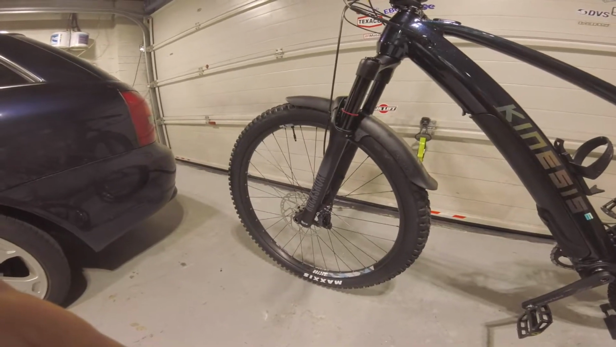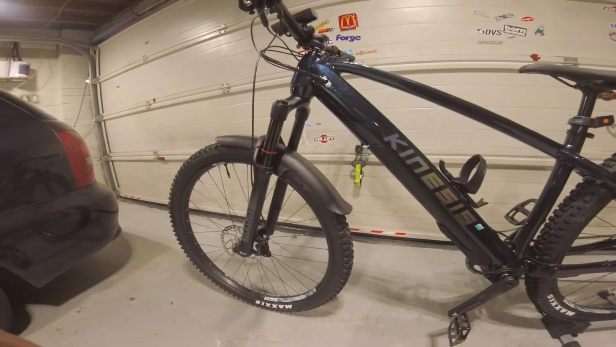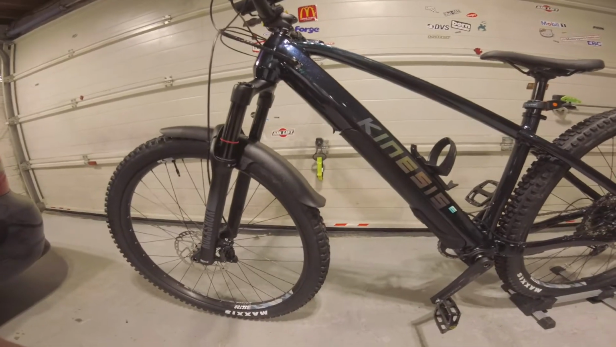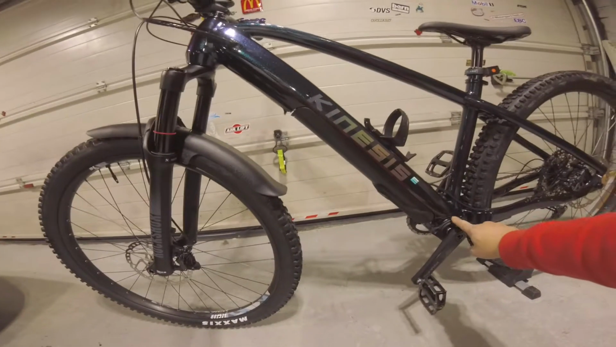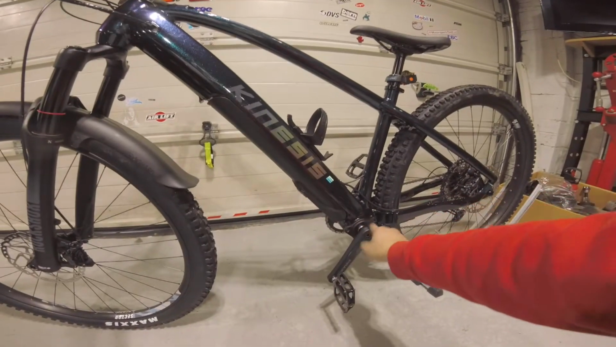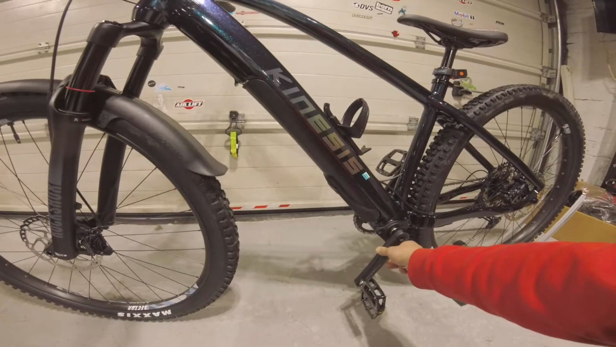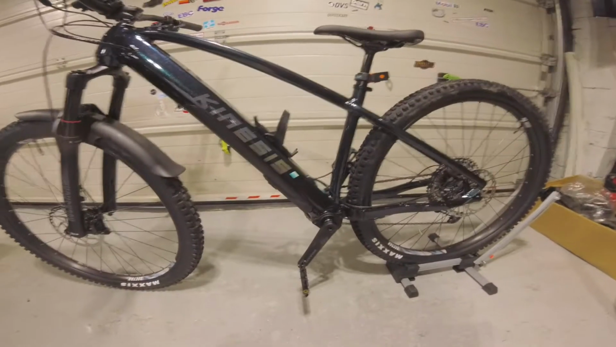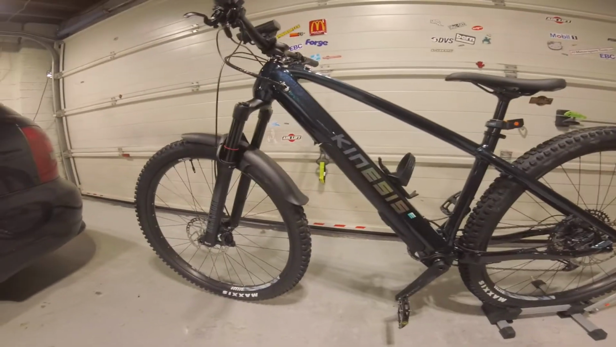4-pot pistons front and back, 180mm discs front and back, and it's running the Fazua system. So we've got a 250 watt hour battery, motor unit as part of the drive pack, and then a bottom bracket. And the interesting thing with this system is it's got a clutch in there which basically disengages the motor, so if you do run out of battery, you're not actually pedalling against the motor.